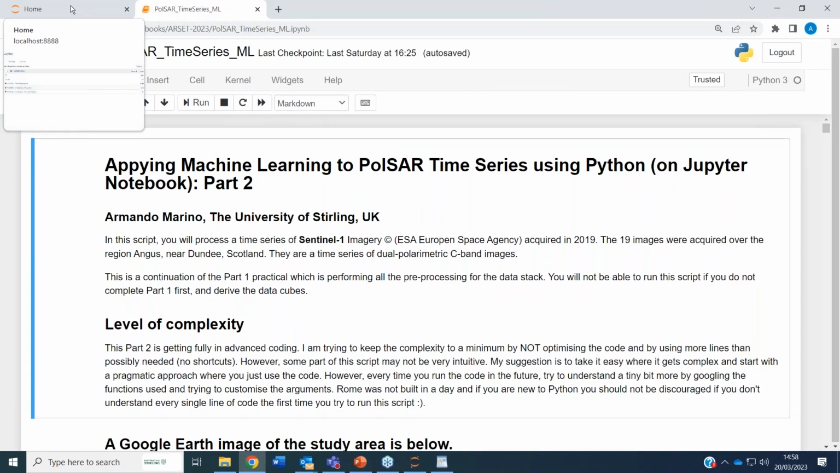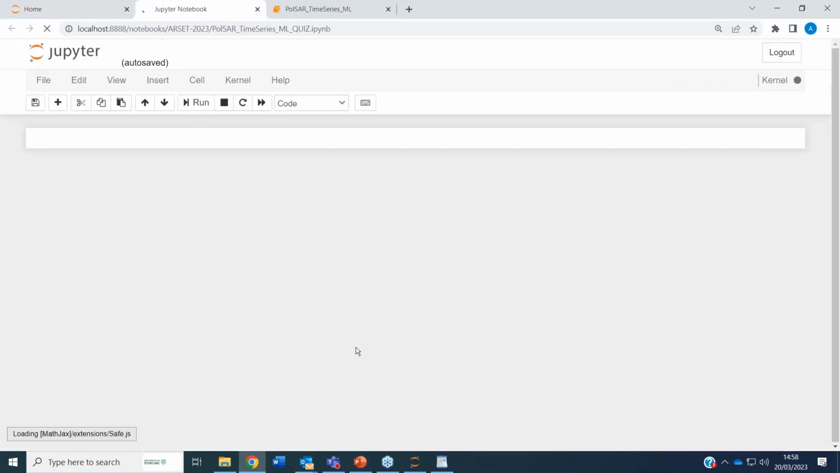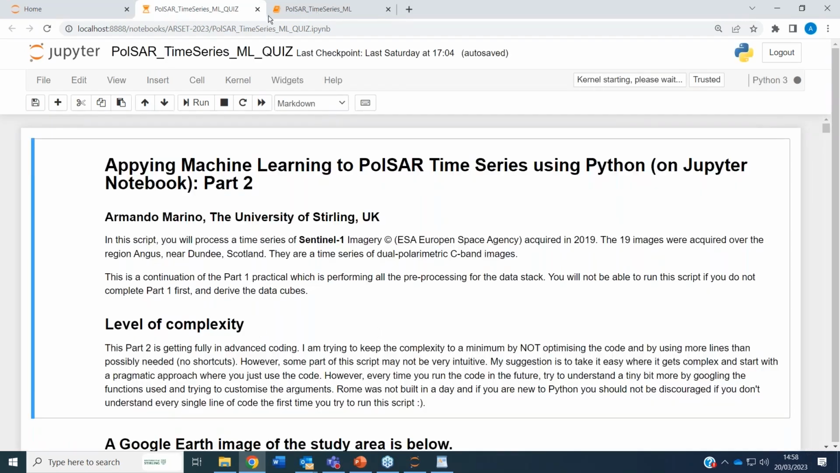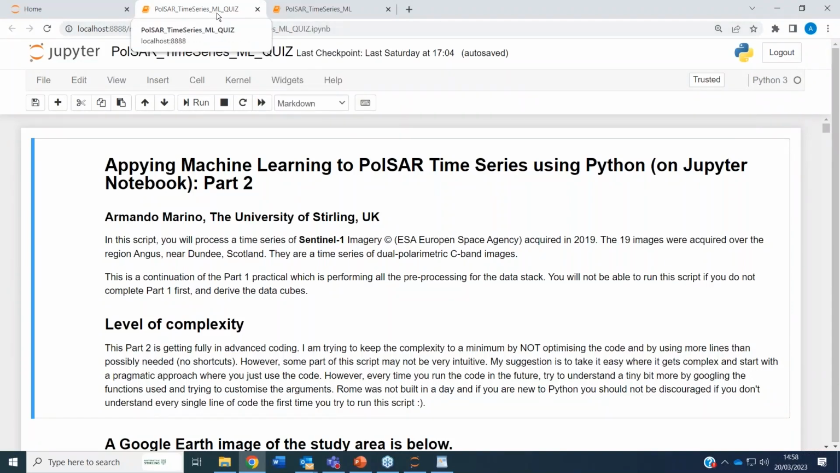But before I start with this, I would like to lead your attention to this other file here. Actually, what you do, I will show you, it is easier than describing it. So you see there are two files. One is called PoISAR time series ML. The other is called PoISAR time series ML quiz.